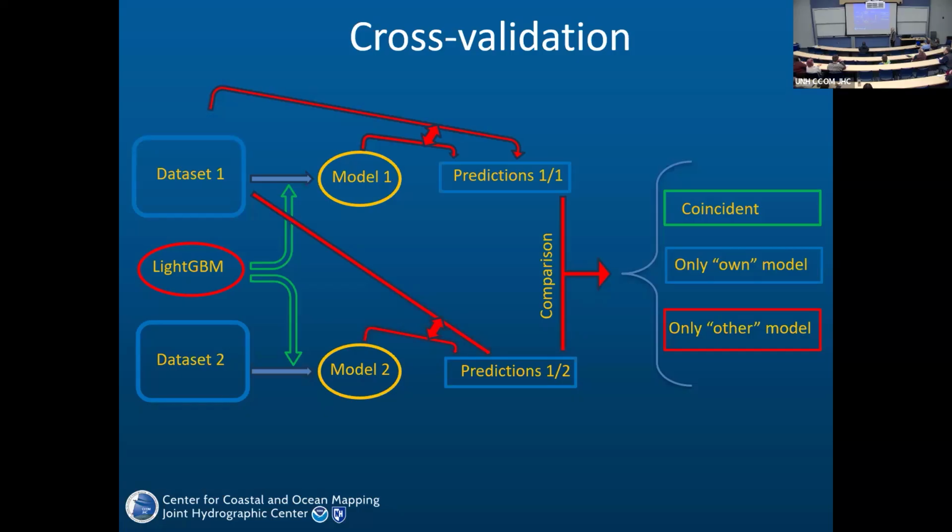All the GLMs that are predicted fall into one of three categories. Coincident means that both models say it's bathymetry, or both models say it's not bathymetry.